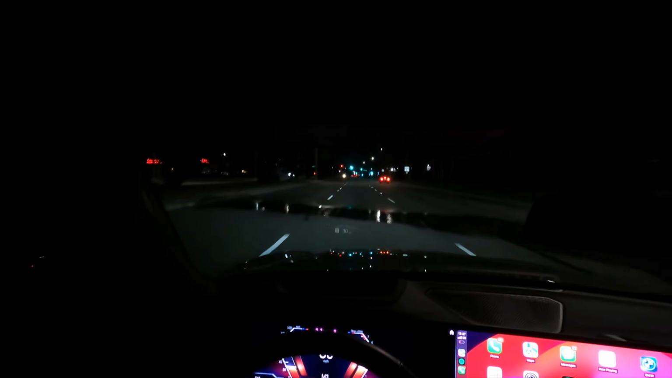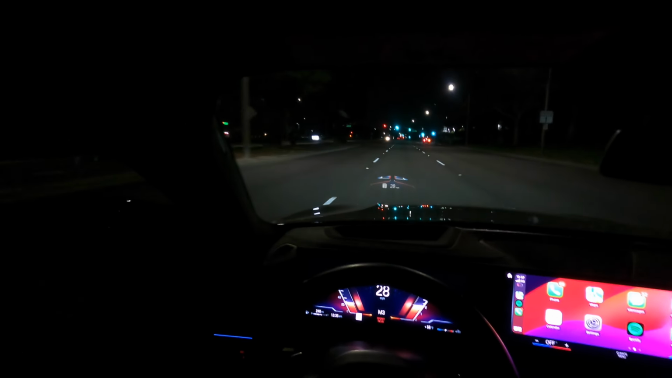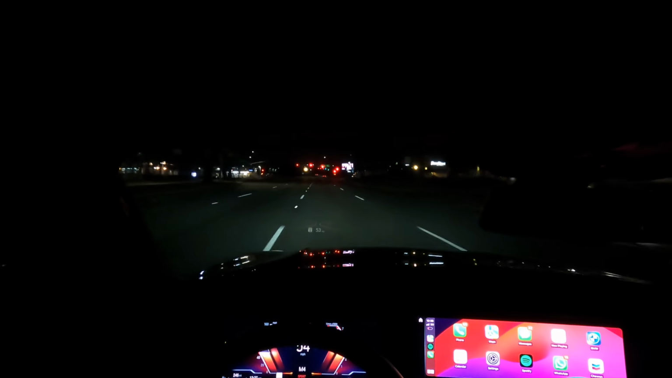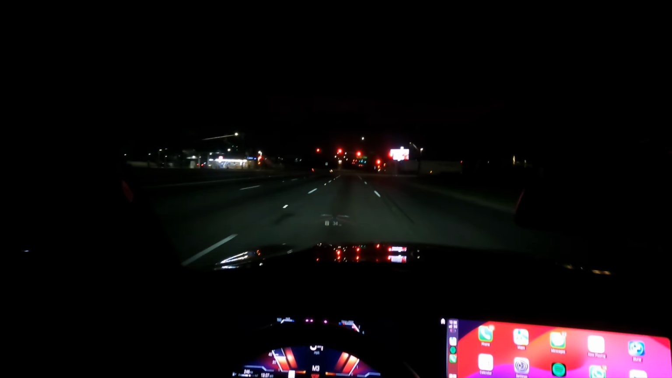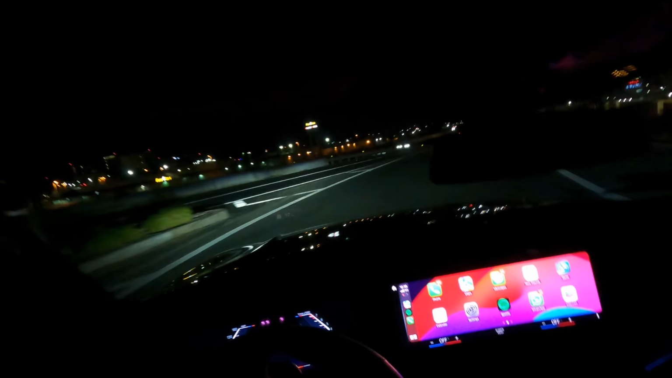The car's not super clean, but it's not dirty. Call me extra, whatever. Let's do a 20 roll. B58 screaming. You know you drive a BMW when it makes that noise. Entering the freeway in Mexico.